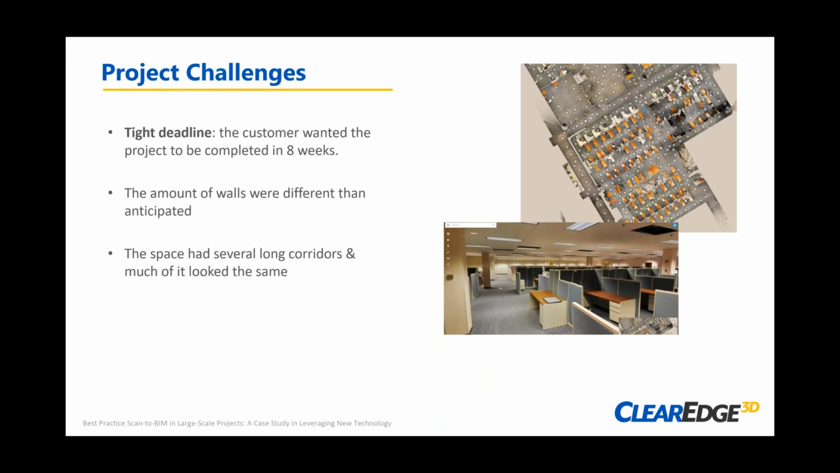So the customer wanted to capture this space, and you can see on the right just a portion of it. All of those gray dots represent photographs that were taken by the mobile system. The customer wanted this space captured very quickly because the overall project, or our scope of work, had an 8-week timeline for all deliverables to be processed and generated.